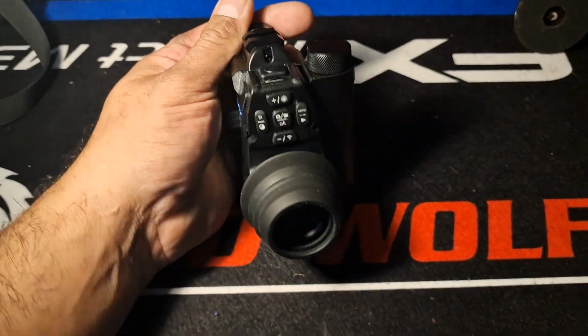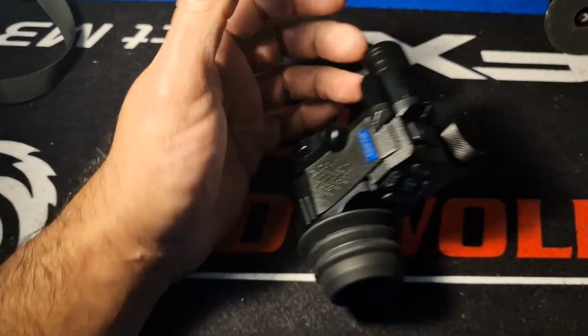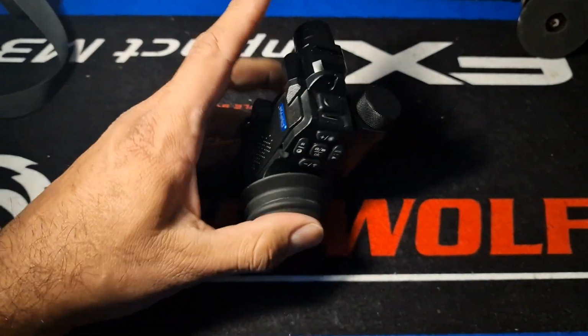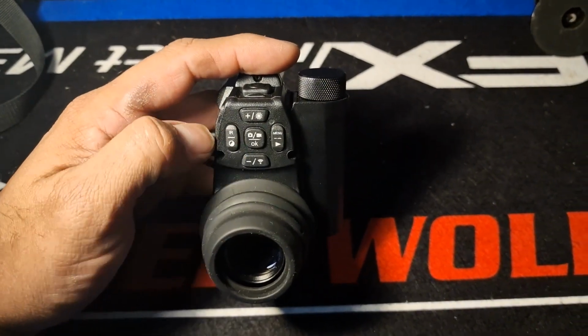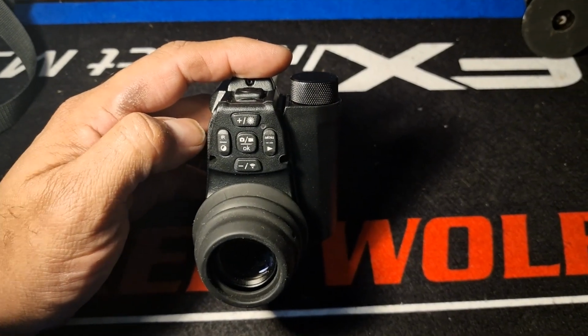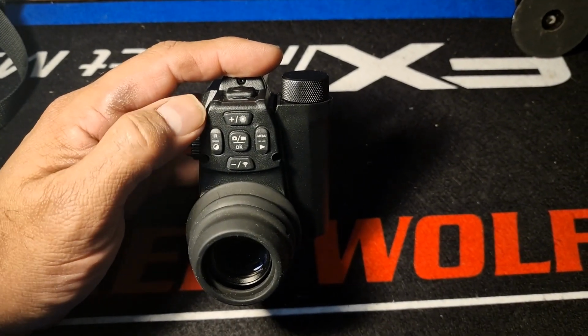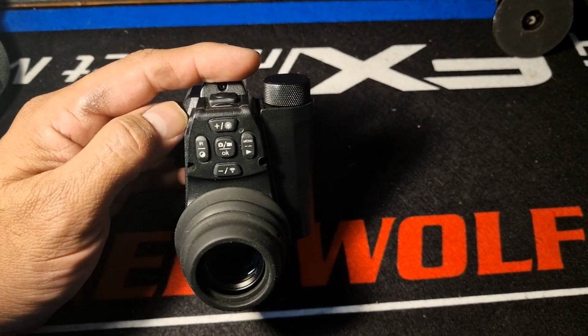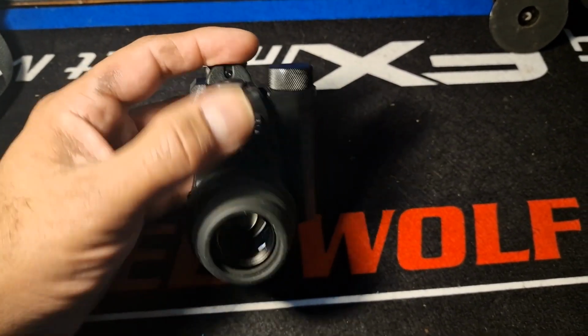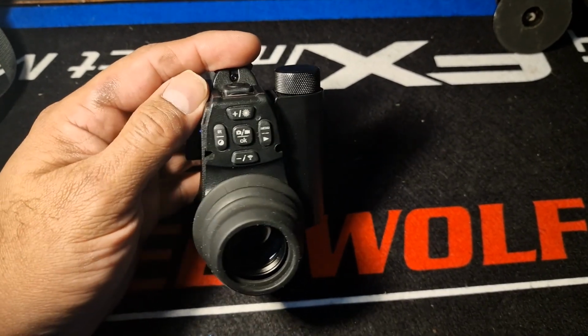As you can see, hang on before I drop the bloody thing, I'd have to pay Paul for a new one. You've got your controls there. They're all set out very easy. Get used to these before you actually get out nighttime round, because once you know what you're doing, it's incredibly easy to use. That's a standby button there, and then menu, and that's all you really need to worry about.